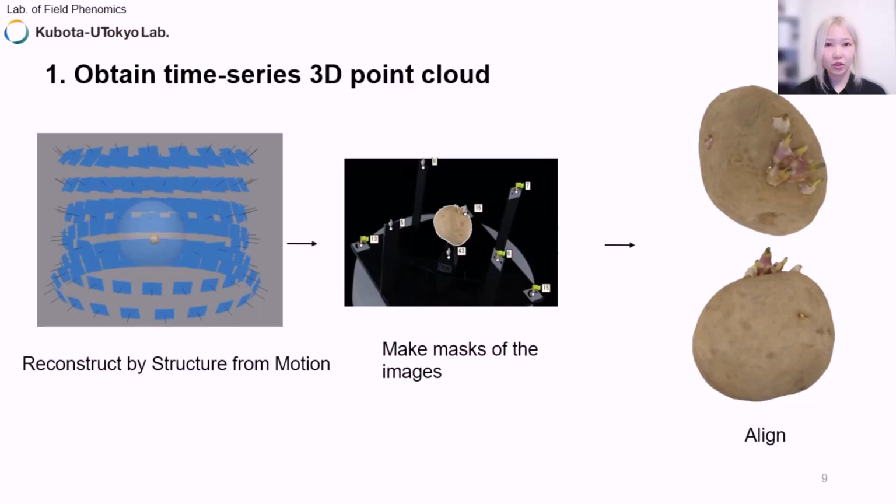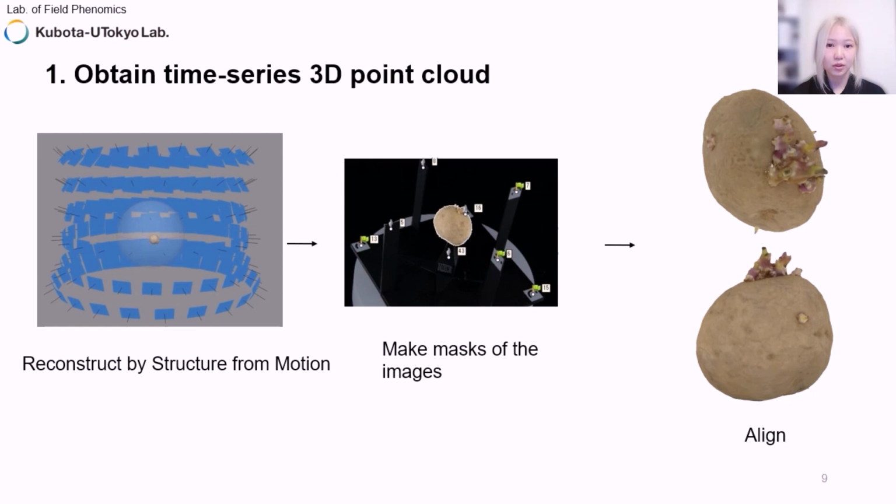And we need to create masks for the photos taken. Then, using the photos from different angles to reconstruct the 3D models, we can obtain a model for each day. And by aligning these models both in time and space, we can generate a time series point cloud dataset for potato seed tuber sprouting.